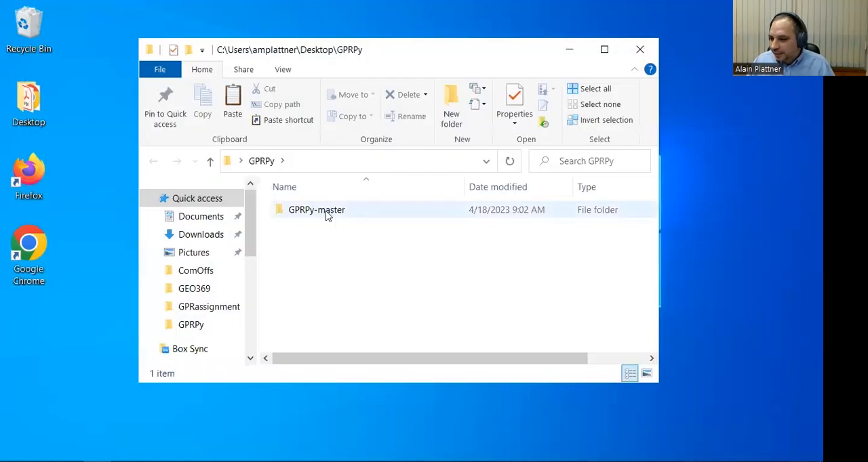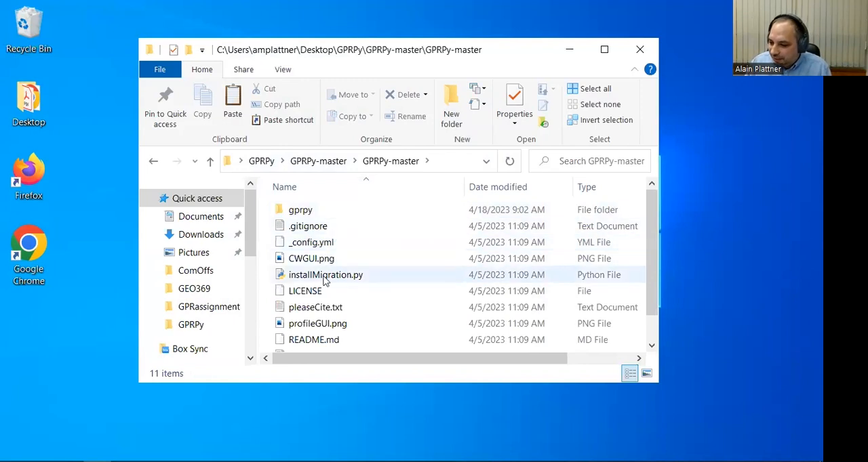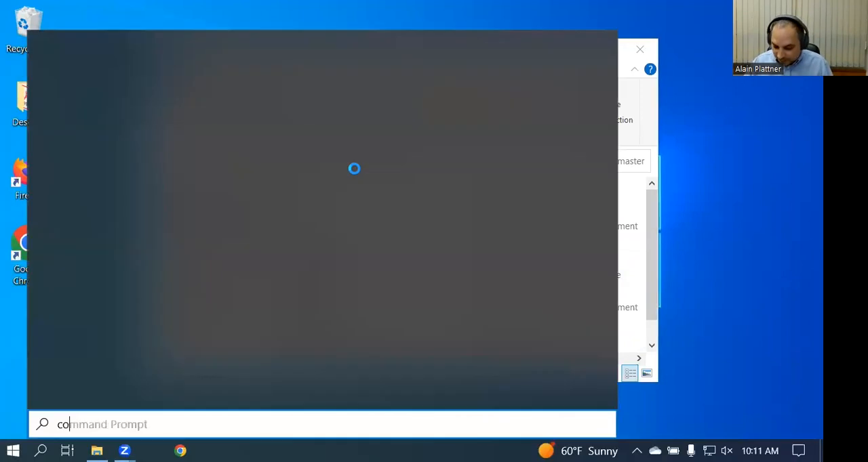I copied it into this folder here and extracted it. I already did that to save a little bit of time. The way you install it is in this folder. In this case, inside GPRPy-master there is another GPRPy-master. It doesn't really matter. In here, you have all of these main installation files, and this is where you need to go. So you need to open a command prompt in Windows.